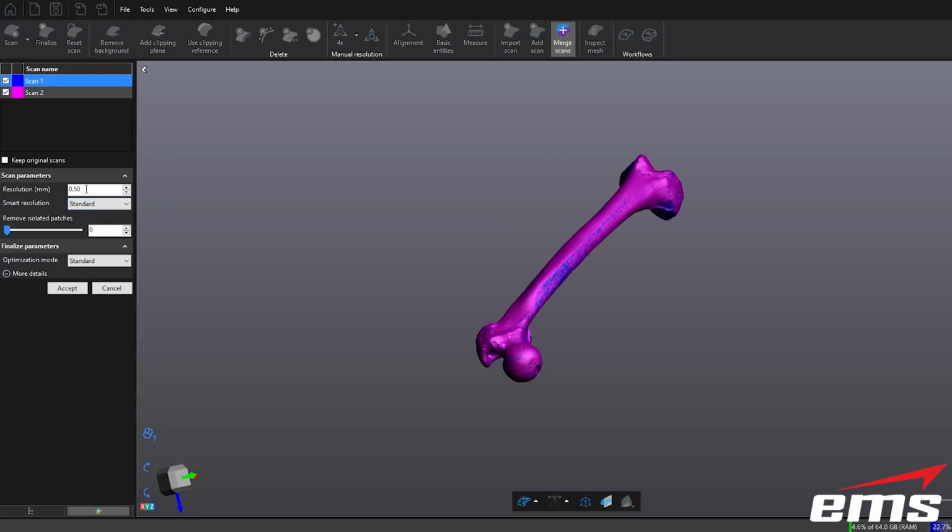This is where I can change the resolution. So even though we scanned it at 0.5, half a millimeter, and again, this is resolution, not accuracy, I can come in here and say, let's crank it down to 0.35. And we have a thing called smart resolution. I'm not going to do it too much, but it optimizes the mesh based on curvature. So it'll put tighter triangles in curved areas and fewer in other areas. It's kind of like decimation, but it does it automatically.